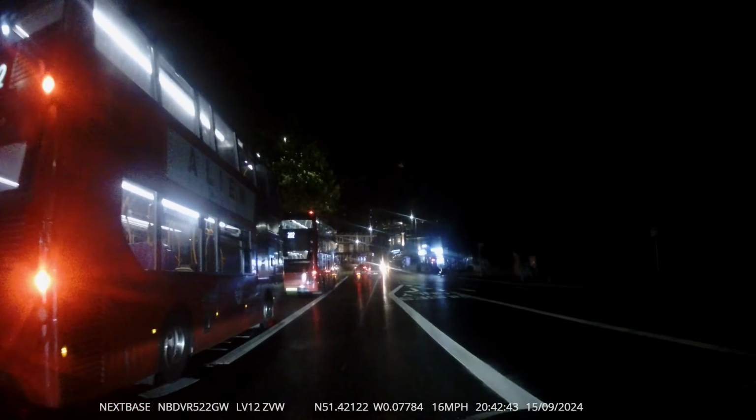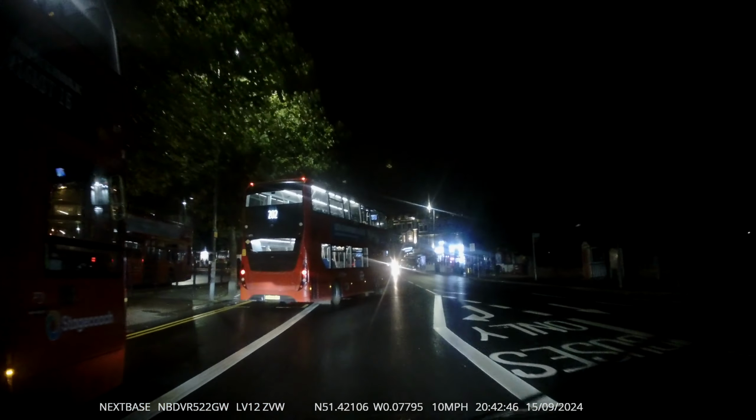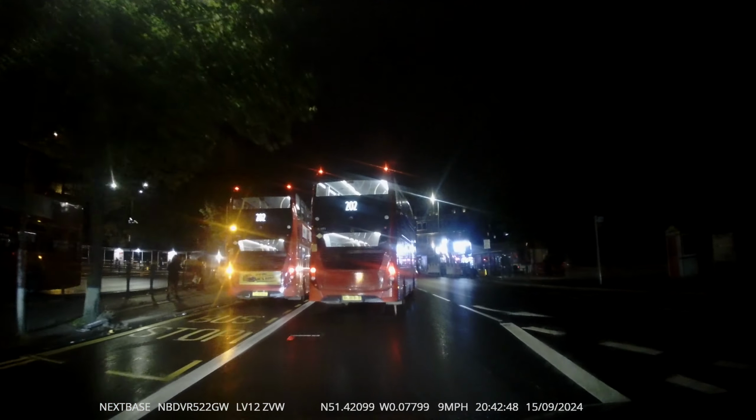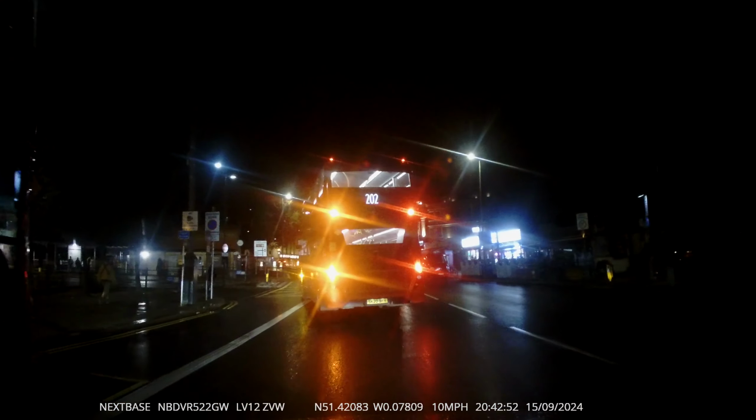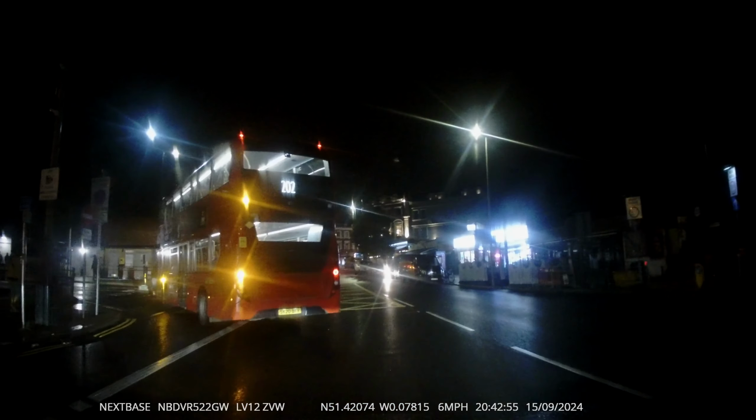Now slow down for the bus. You can see he's going to pull out regardless. You can see he wasn't going to stop for love nor money. So I just hold back. Look to my right. Go around to my right.